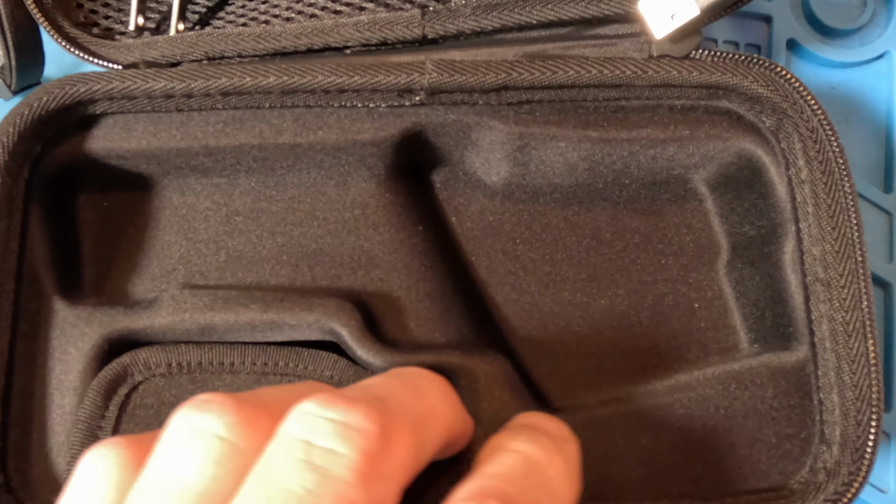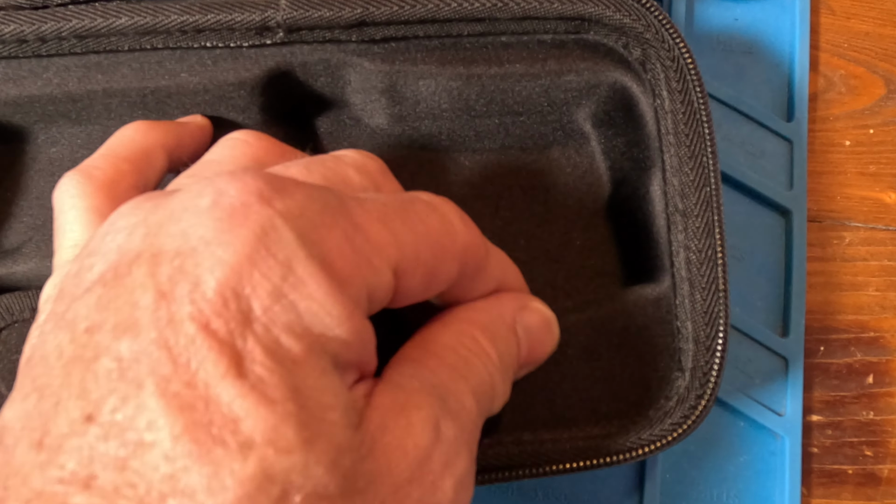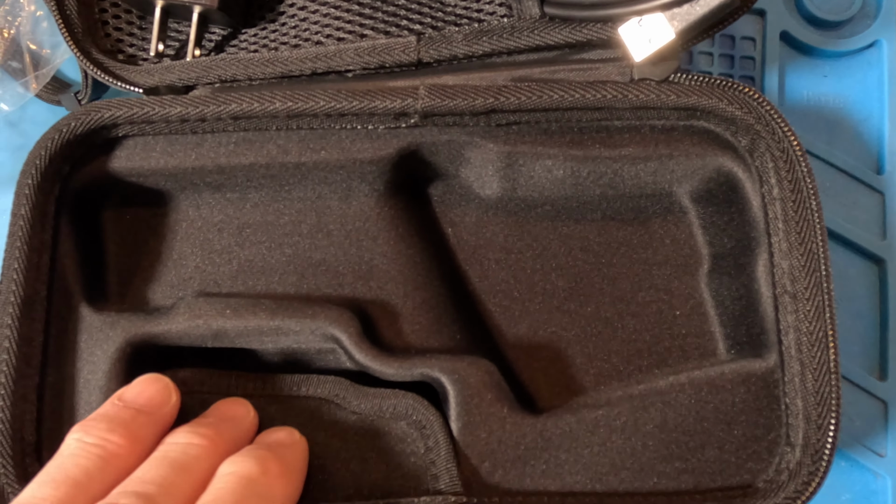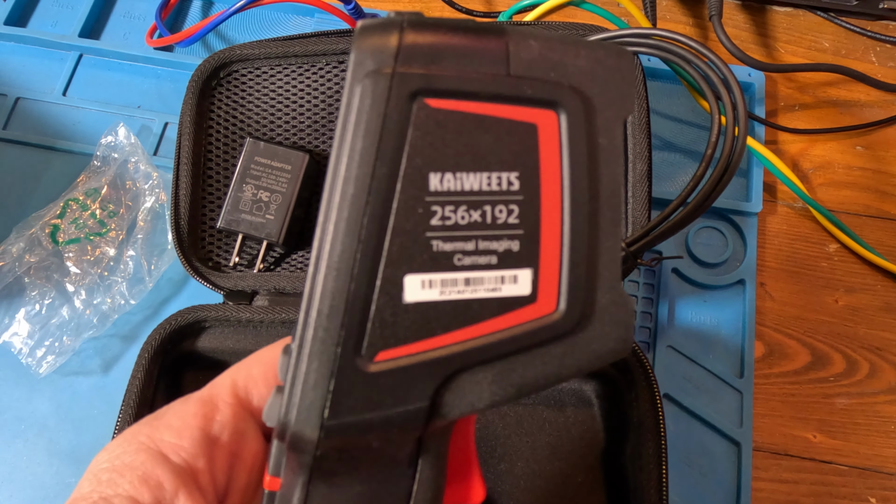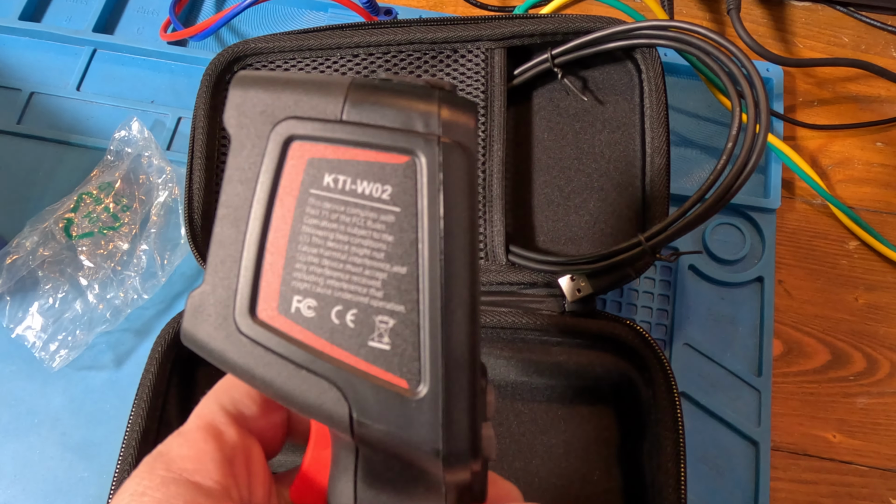And then this is fitted in this. I want to show you the case here. The case is not just cut out foam. It's cut out foam, but then it feels like it has this material that's kind of heat shrunk around it just to give it a dressy look. Now look at that, 256 by 192. That's what we want to see. Nice big display.